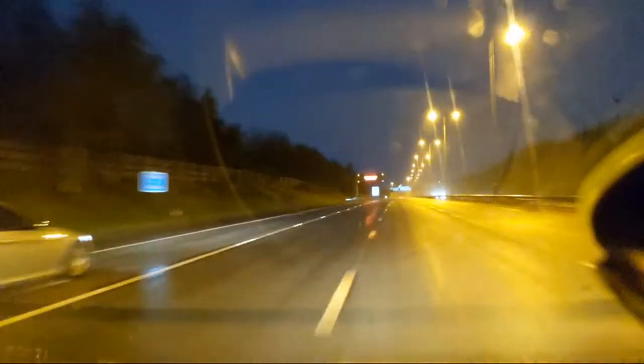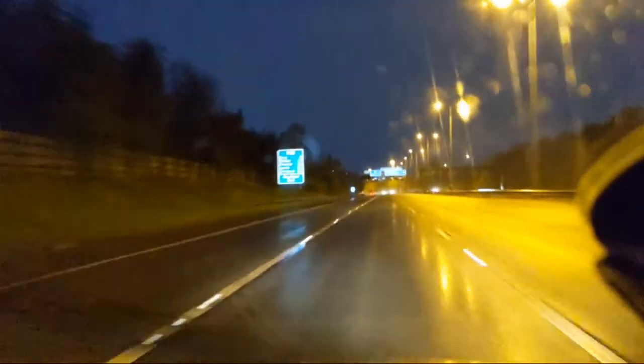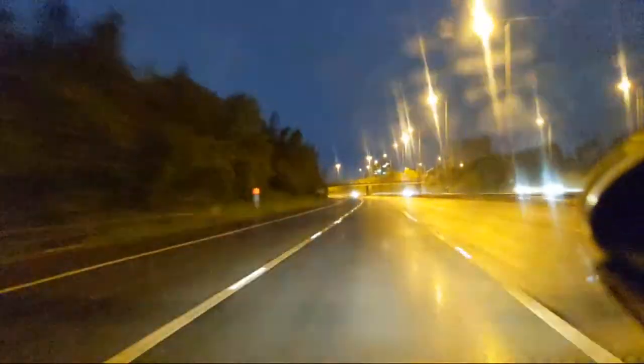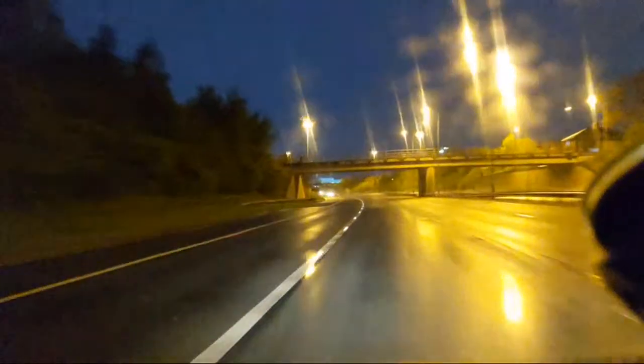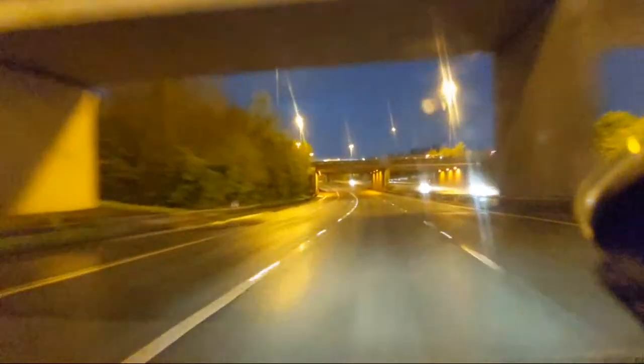Down to the bit where left-hand lane disappears completely, and then this lane that we're in will also disappear completely for a short period of time. Now we're in the first lane of the motorway. Left hand lane is the slip road.